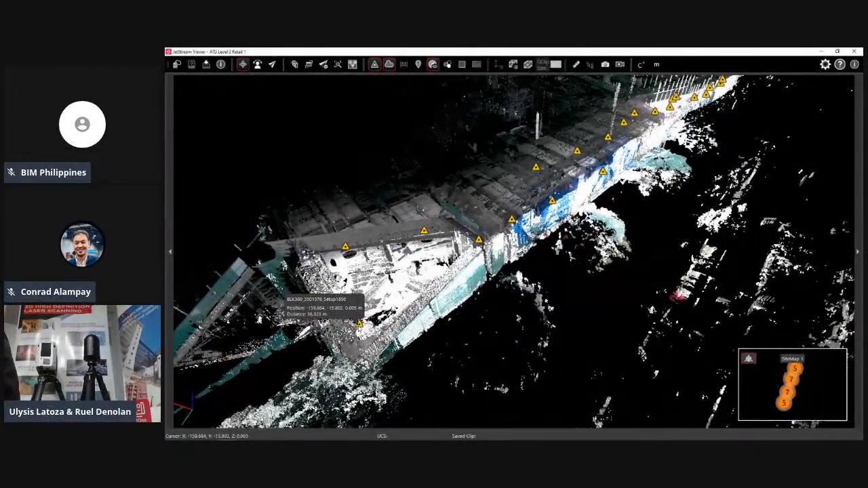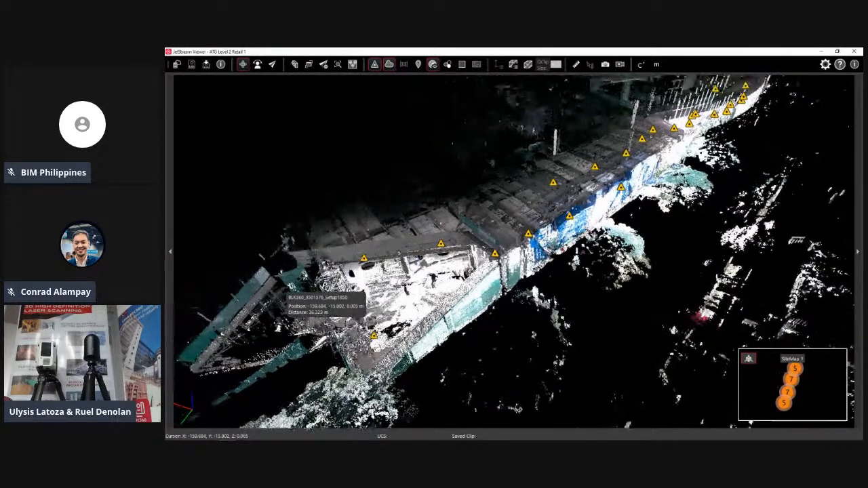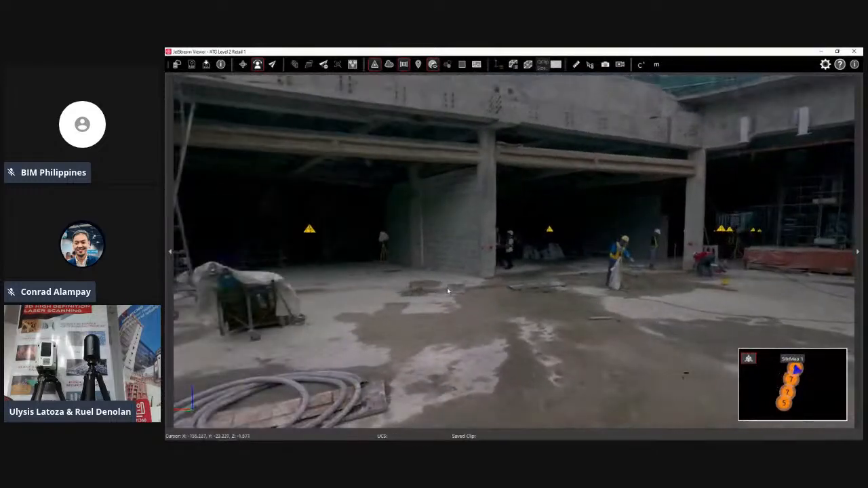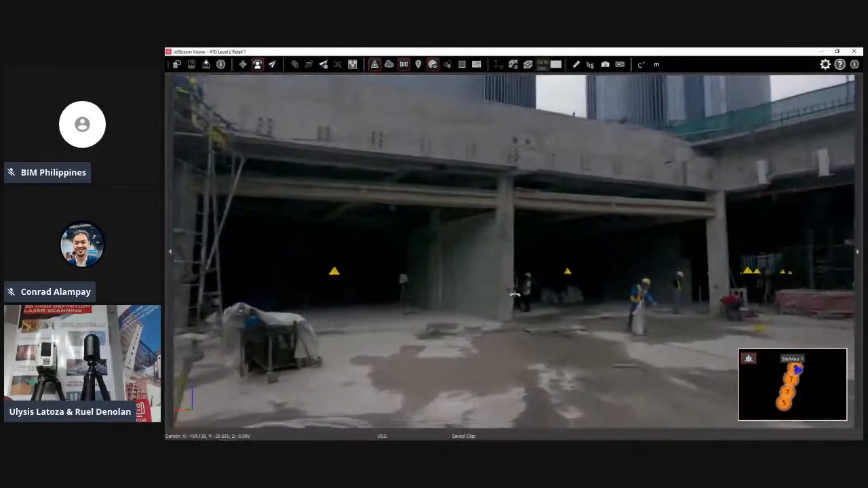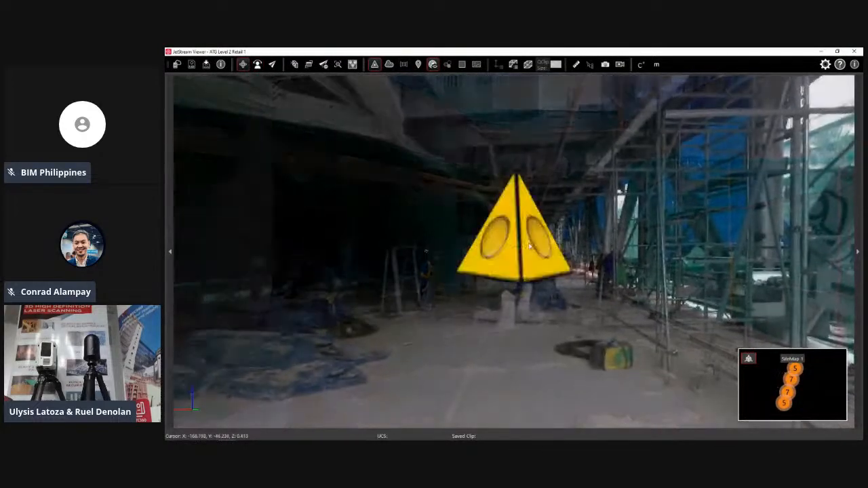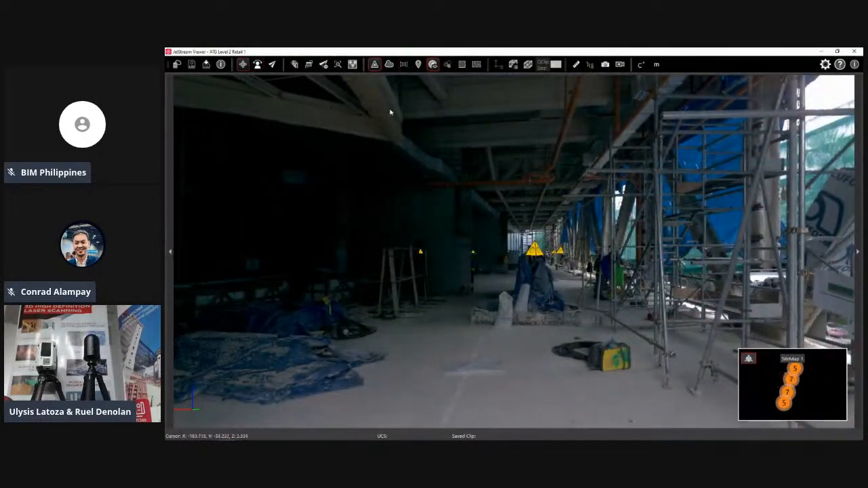So how do you use the Jetstream Viewer? You can use it like Google Street View. You just double click the station and you go to the exact scan location of your scanner. But it's not just like Google Street View where you jump around; you can also play with the data.